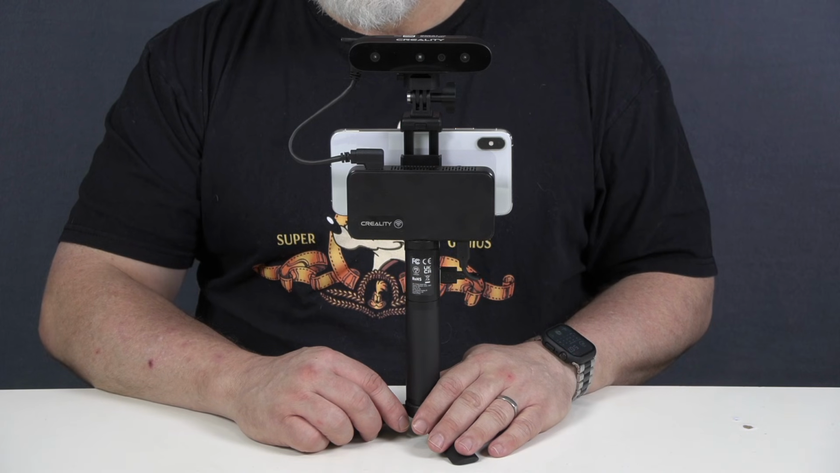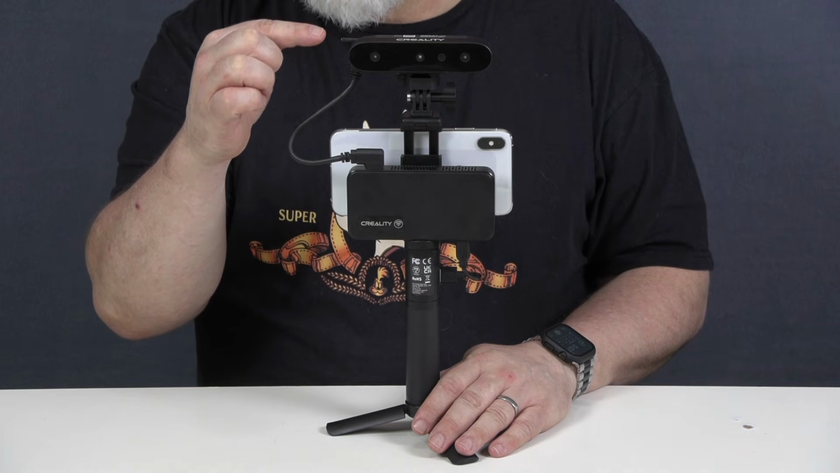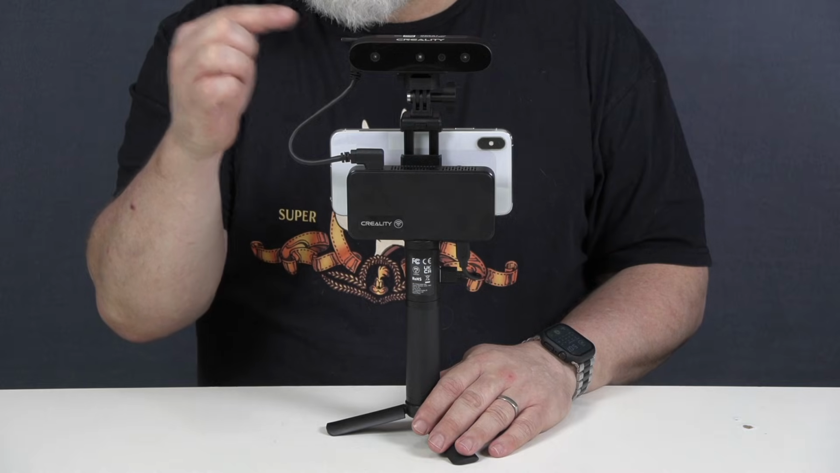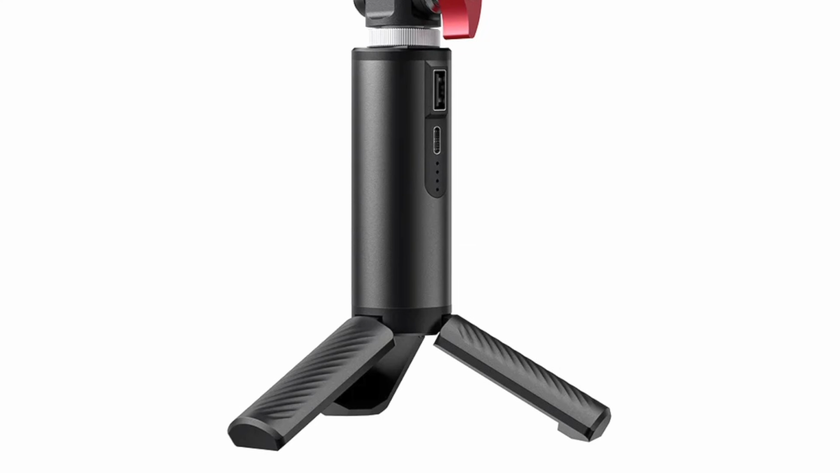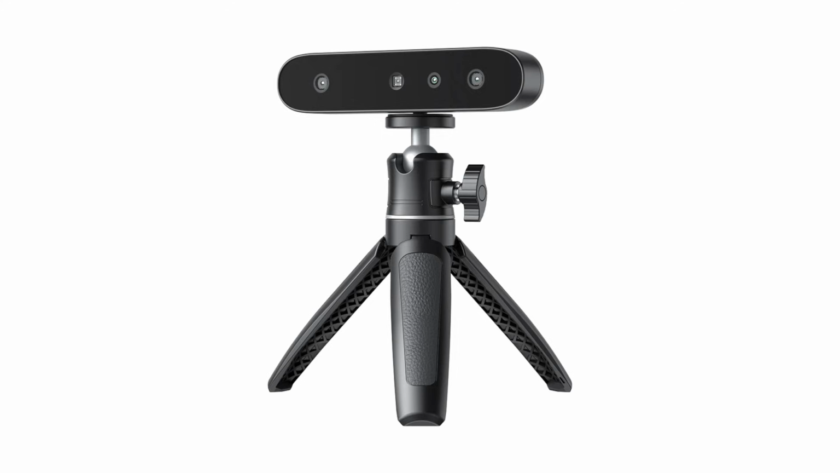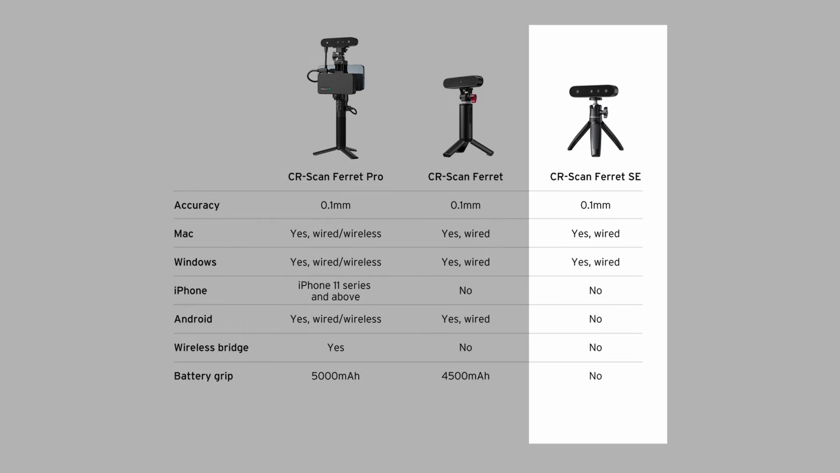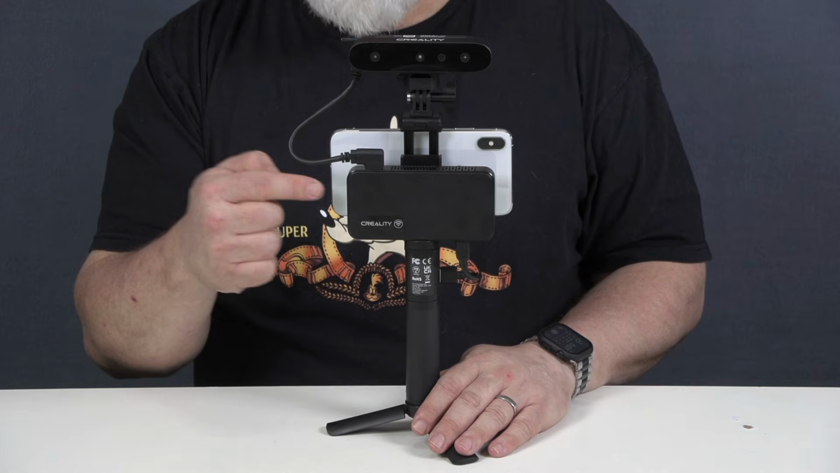This is the Ferret Pro. This top section is the 3D scanner itself. If you purchase the Ferret rather than the Ferret Pro, you basically get this top scanner part, a phone holder, and a power bank handle which doubles as a stand. The Ferret can be used with a computer, laptop, or Android phone, but not an iPhone. The Ferret SE comes with the scanner and a handle, but the handle is not a power bank. The Ferret SE can be used with a computer or laptop, but not with a smartphone. The Ferret Pro provides the scanner, phone holder, a battery bank handle, and this Wi-Fi module.